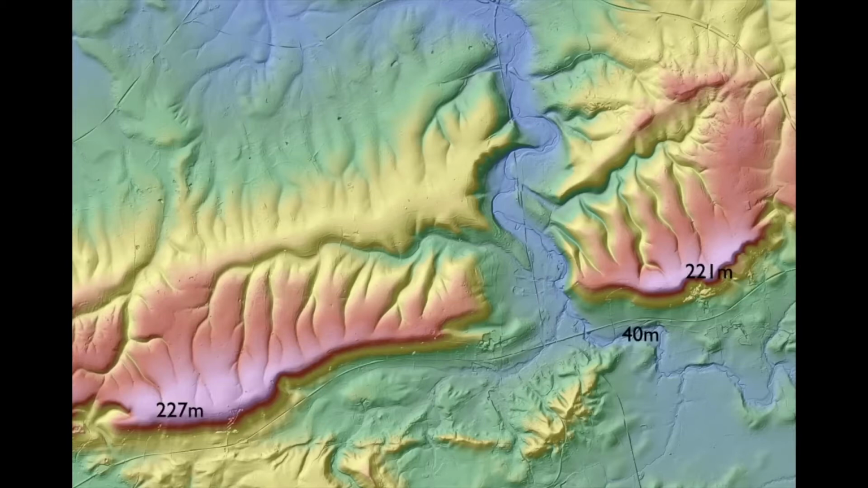At the foot of the escarpment down here, the Mole Valley is at 40 meters. So the difference is something like 180 meters between the top of the hills and where the Mole Valley goes through. Richard mentioned the Pit Brook, which runs along here.